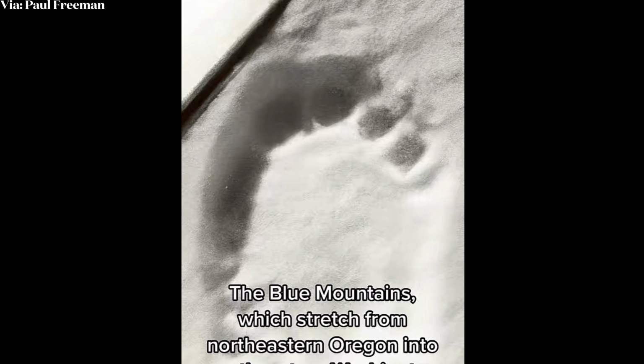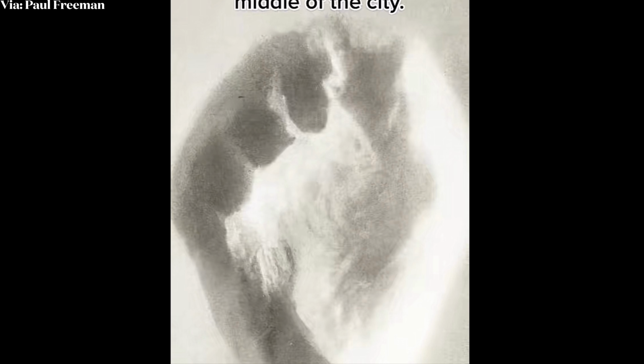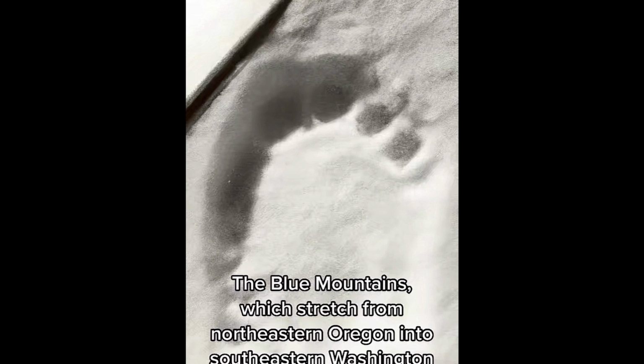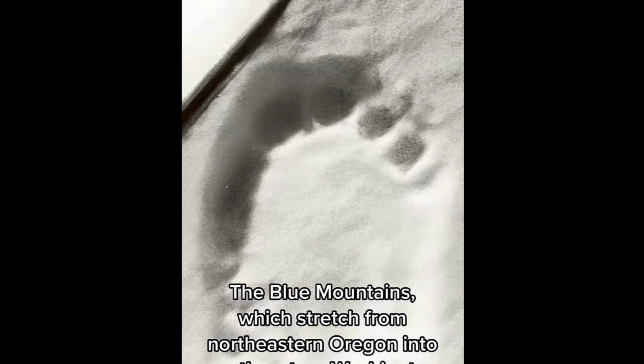Here are 3 photos that come from Walla Walla, Washington, in the Blue Mountains. These images were taken in December of 1991. Each picture shows a similar, strange-looking footprint in the snow. The prints look human-like, but larger, and especially wider than usual. The prints are round, but have distinct toe marks.